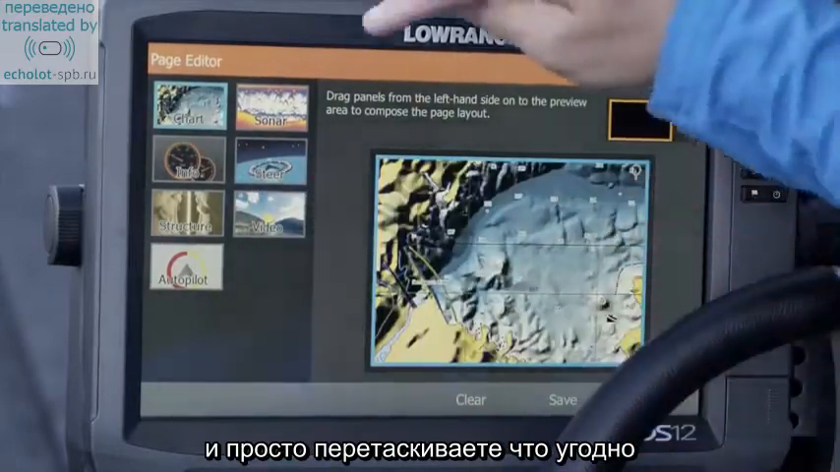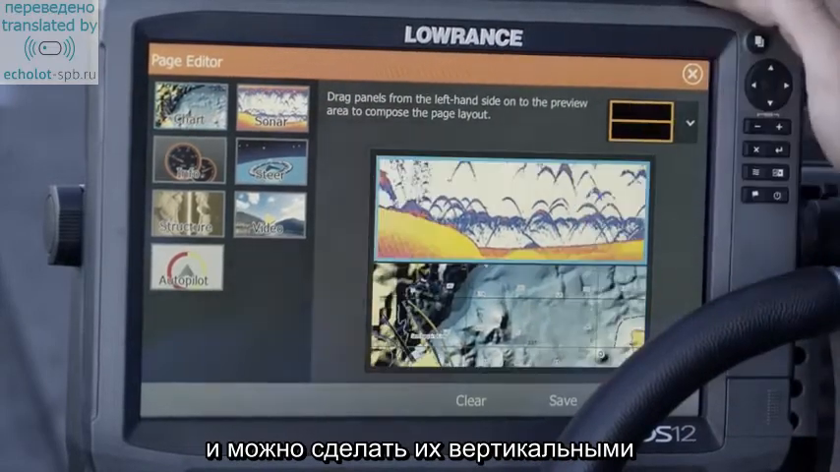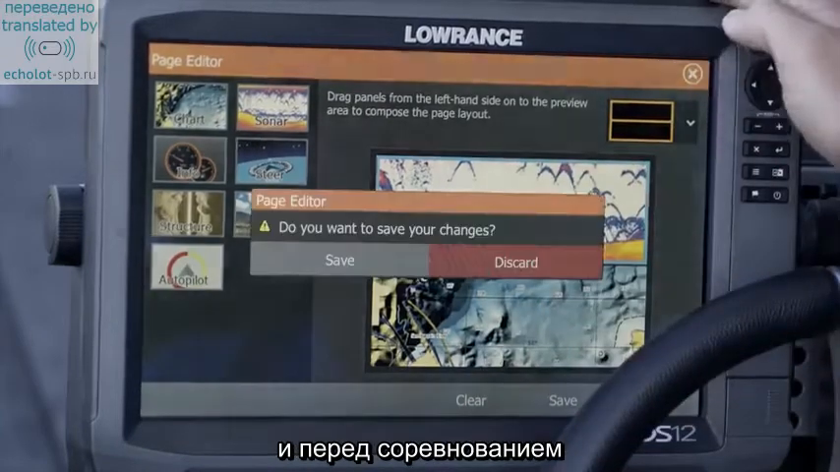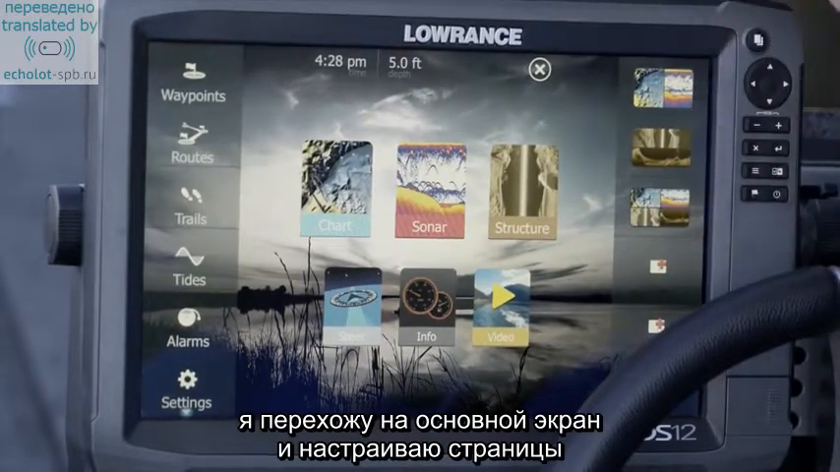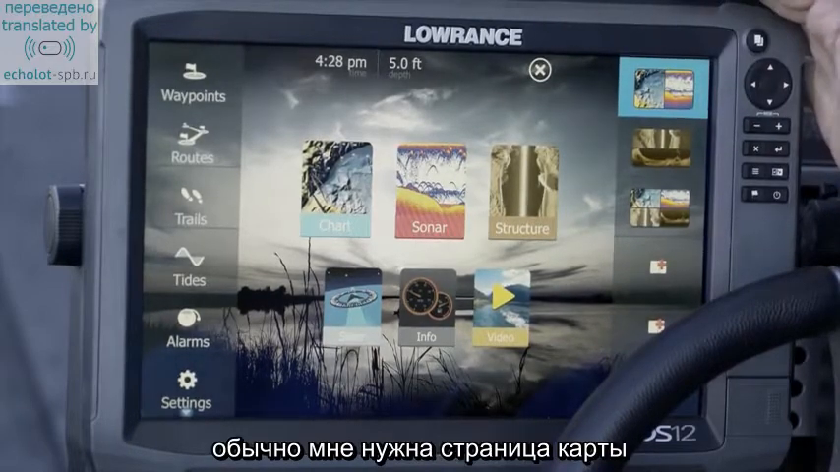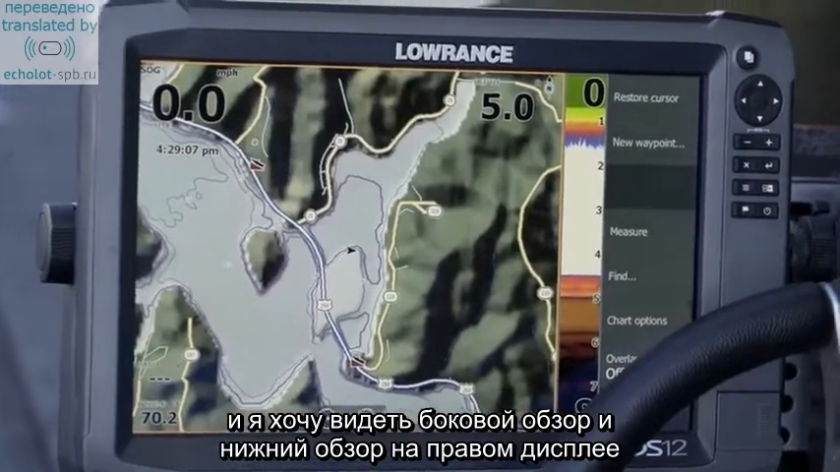We're going to create a chart with a sonar, and I can either have them both vertical, or I can have them set on horizontal screens. So what I actually do before a tournament, I like to go to my home screen and set up the pages that I want to use. Typically, on this unit I'm going to run my chart with my sonar, which is what this unit's designed for, and I like to run my side imaging and down imaging on my unit on the right.